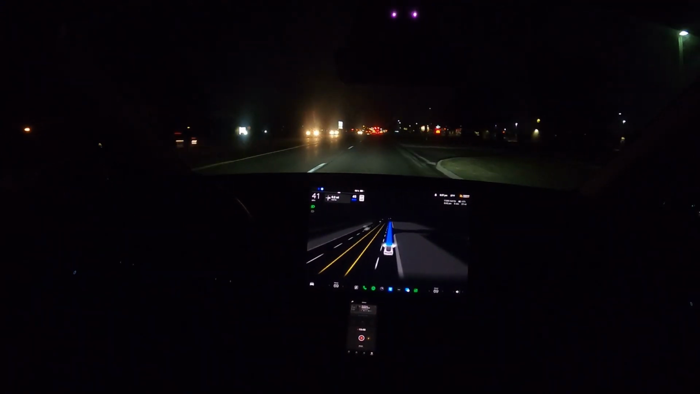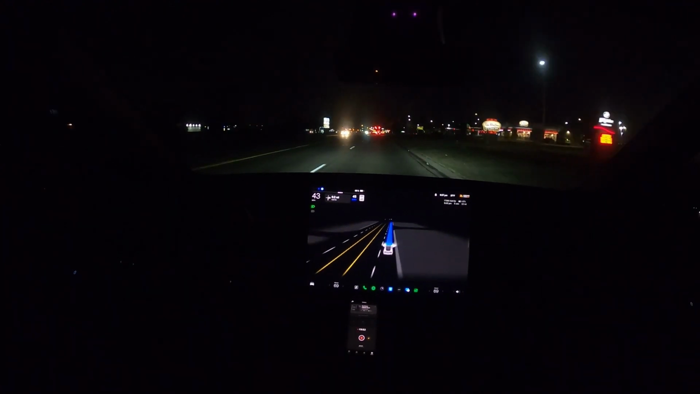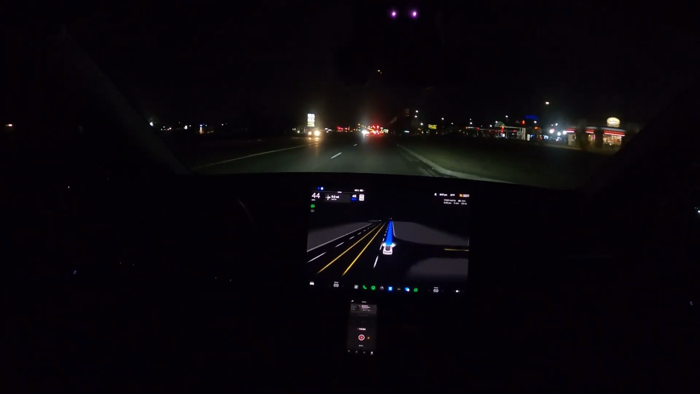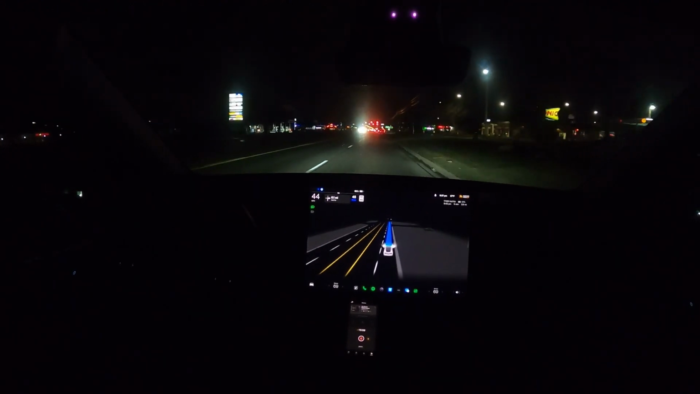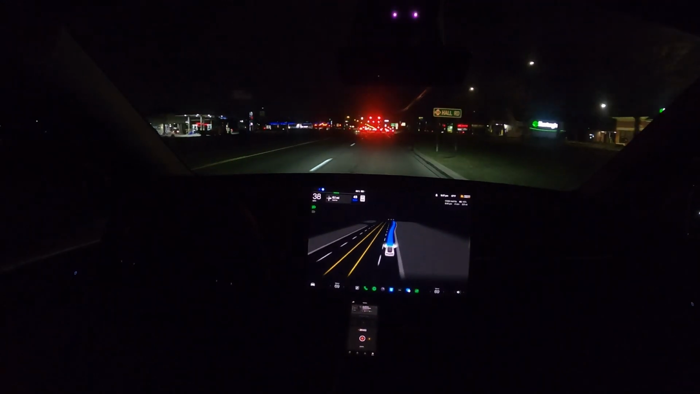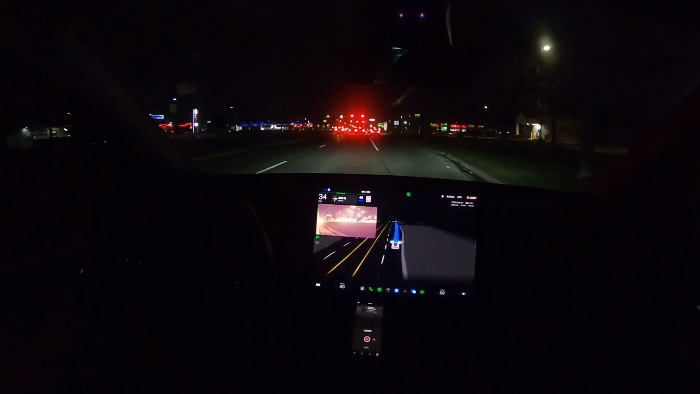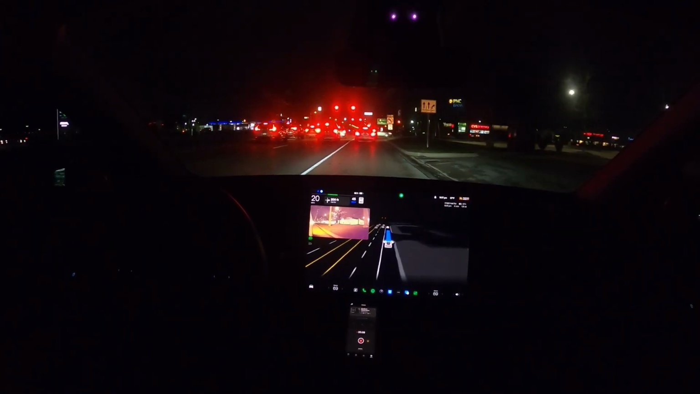Now we might, okay, never mind. We're not going to have a disengagement because there's a no turn on red up here, and it was probably going to turn on red if it had a chance, but there's cars in front of us. So as long as these 2-3 individuals in front of us follow the law and give FSD the chance to get up there, which I highly doubt, we'll be fine. Entering this so beautifully.